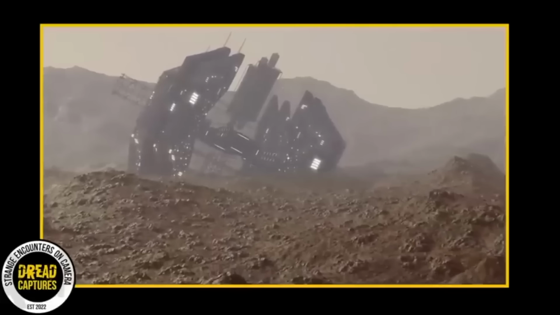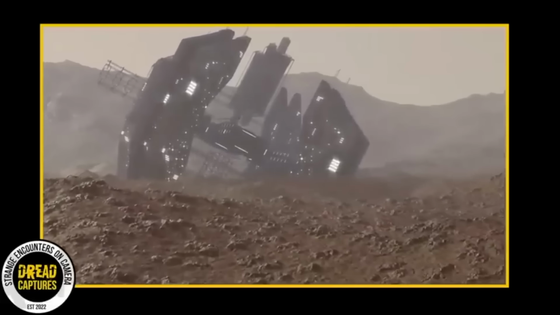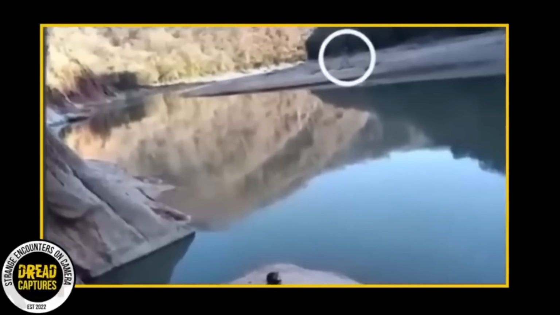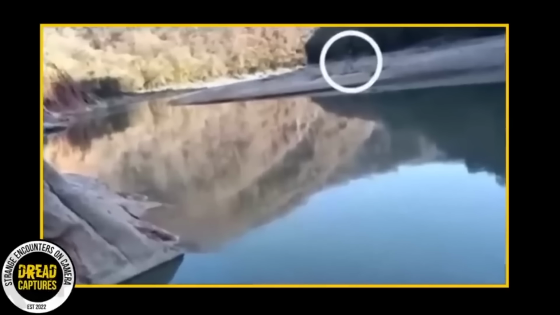The US and Bolivian militaries even checked it out. Given all the alien chatter connected to this place, it's no wonder folks are leaning towards the idea that this photo might be the real deal.